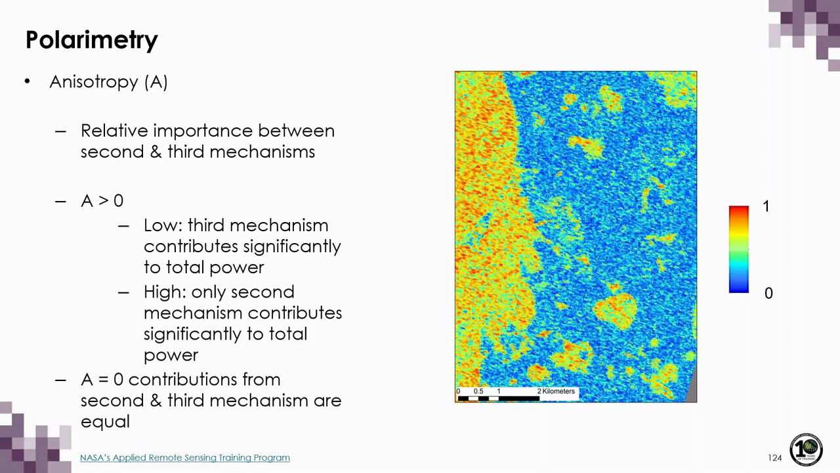Anisotropy indicates the relative importance between secondary and tertiary scattering mechanisms. When the values are greater than 0, a low value indicates a third scattering mechanism contributes significantly to the total power. And when the values are high, only the second contributes significantly to total power. When anisotropy values are equal to 0, contributions from the second and third scattering mechanisms are equal. So in the example on the right-hand side, again, you'll see that we have near equal contributions over land, as indicated by the color blue.